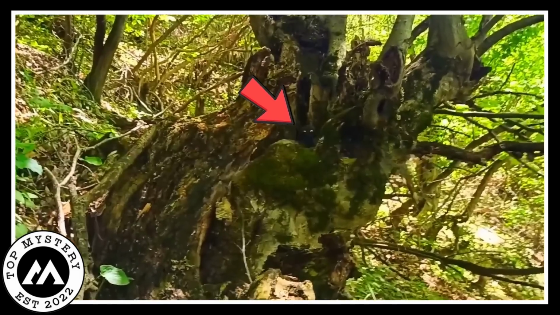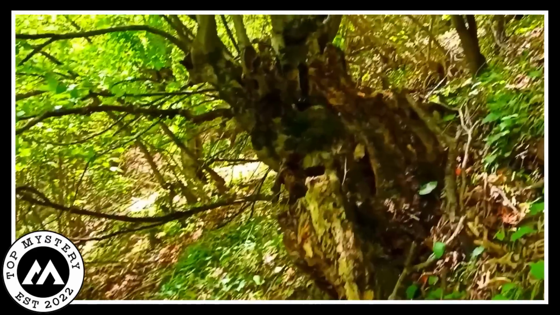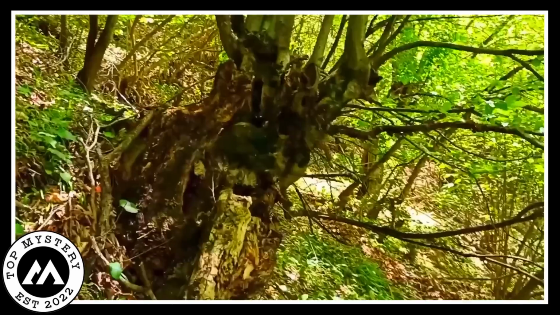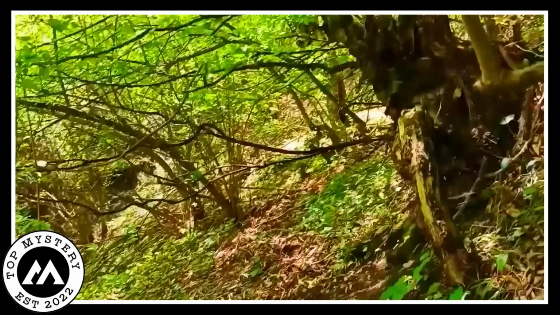The thing is, nobody knows exactly what it is. No one's come forward with an explanation. It's like a mystery straight out of a storybook. The creature's eyes, though, look surprisingly human. Now that is what is giving everyone goosebumps. Is it some creature we've never seen before, or is it just a regular tree playing tricks on us? Nobody's cracked the code on this one yet.